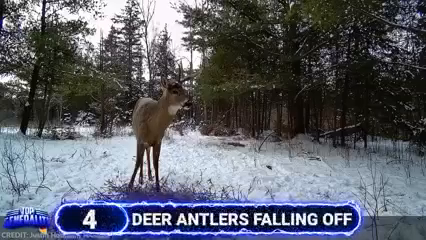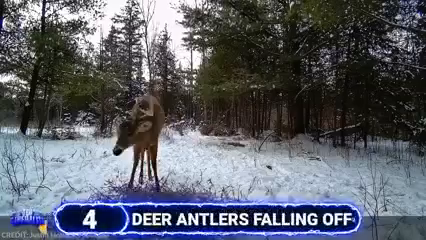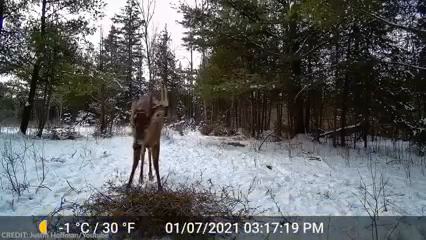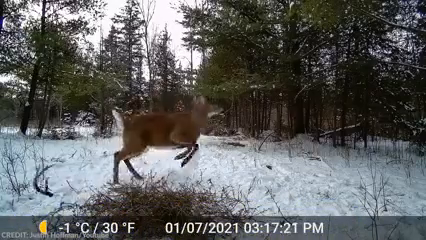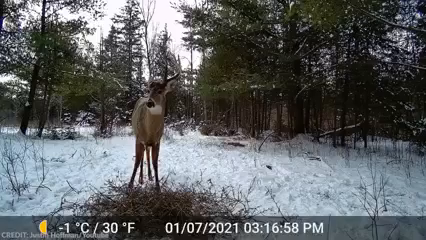Number 4. Deer antlers falling off. You've seen moose velvet falling off, but in this video, this deer's antlers literally fell off its head. Take a close look at the video, because it happened quite quickly. The video was captured in Ottawa, Ontario in Canada earlier this year.